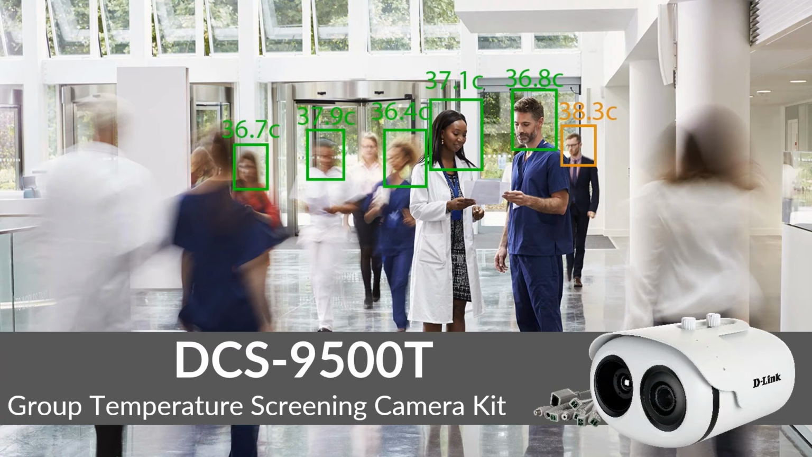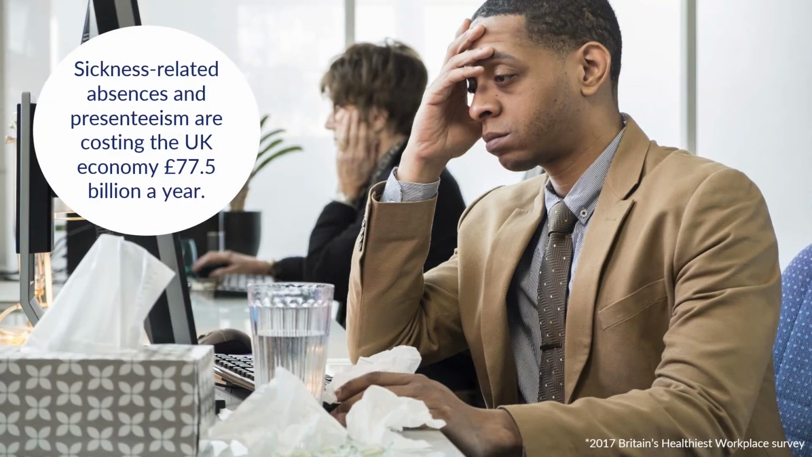Yeah, as I mentioned, there are a lot of thermal cameras on the market at the moment, and that's obviously because of the current situation. The economic impact of days off sick and poor productivity are costing the economy a staggering amount of money.